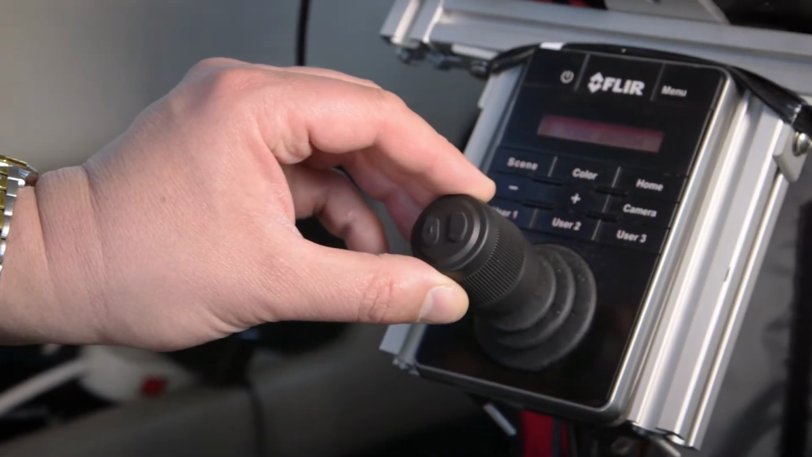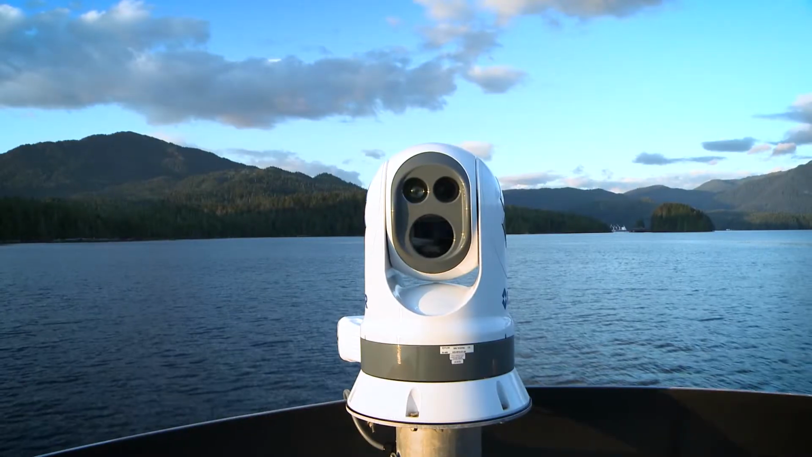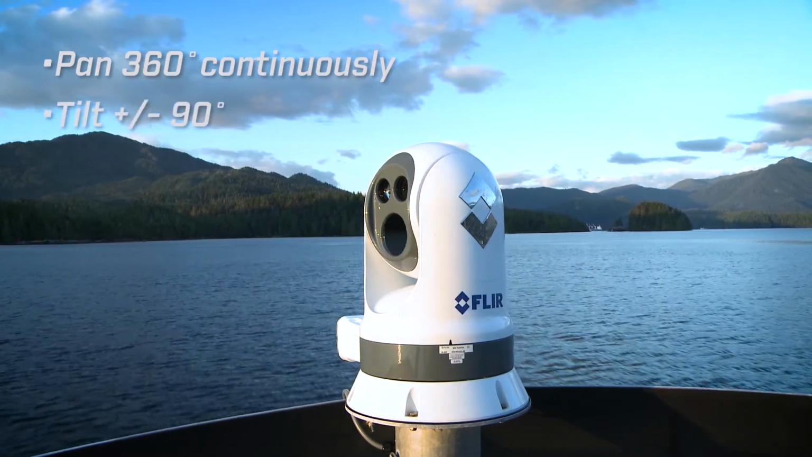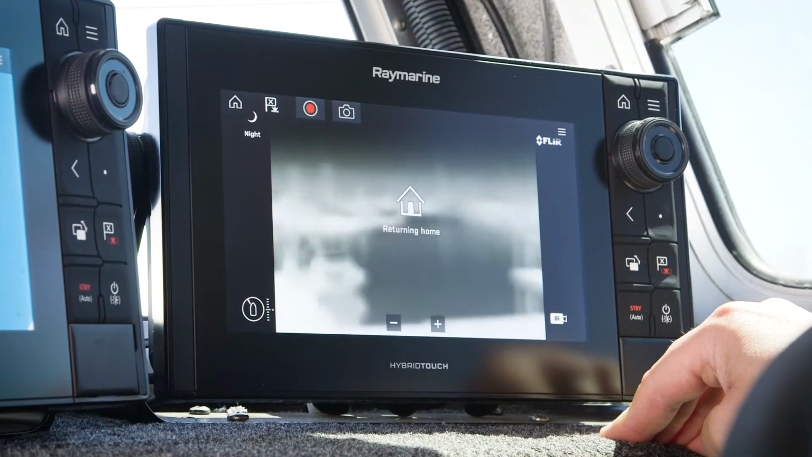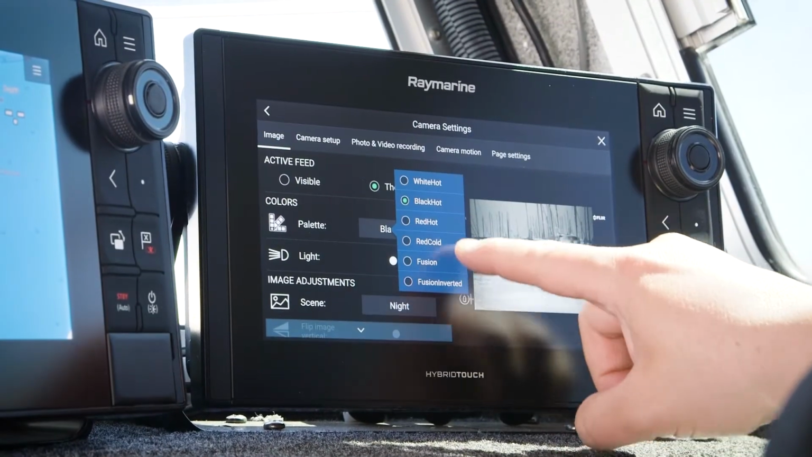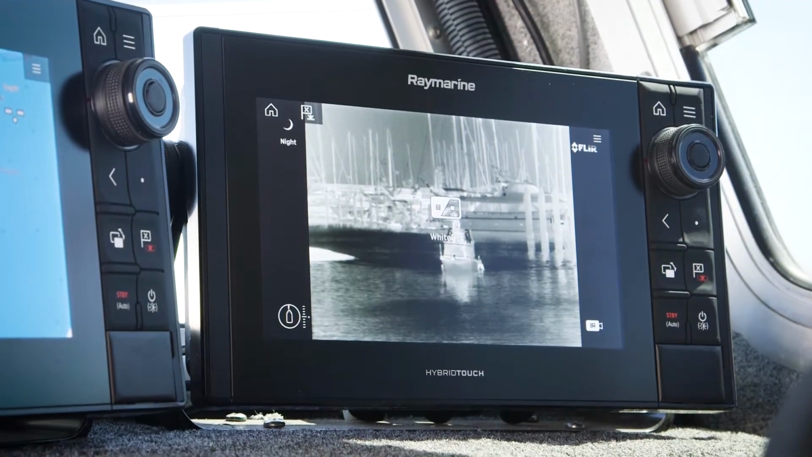The camera can be aimed and controlled from one or more joystick controllers located anywhere on board the vessel. The camera can pan 360 degrees continuously and tilt plus or minus 90 degrees. If you do happen to get lost at any point along the way, a simple touch of the home button will immediately bring the camera back to its forward navigation position. M400 offers several different color palettes you can select from to aid in picking out targets or to reduce eye strain.